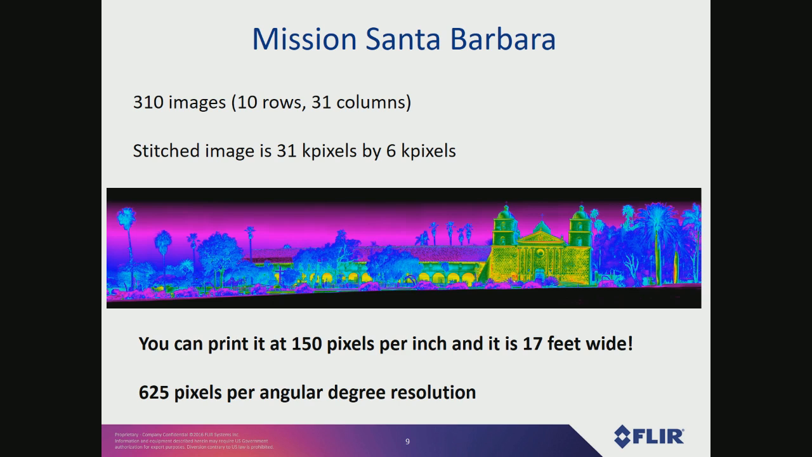So this is the panorama that comes out of that. It was 310 images that are stitched together. So the image is not 310 megapixels though, because in order for the stitching software to do its thing, you give it about a 25% overlap. So in the end, it comes out to be about 200 megapixels, this image. It's 31,000 by 6,000. So it's a little under 2 megapixels.